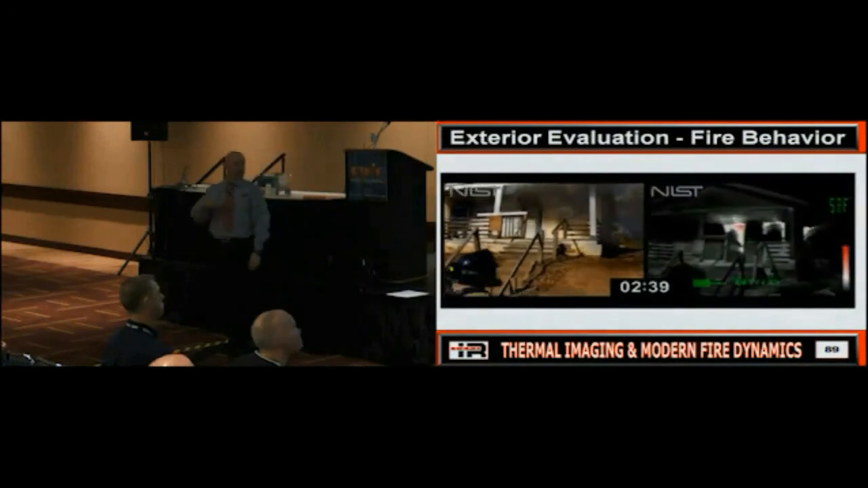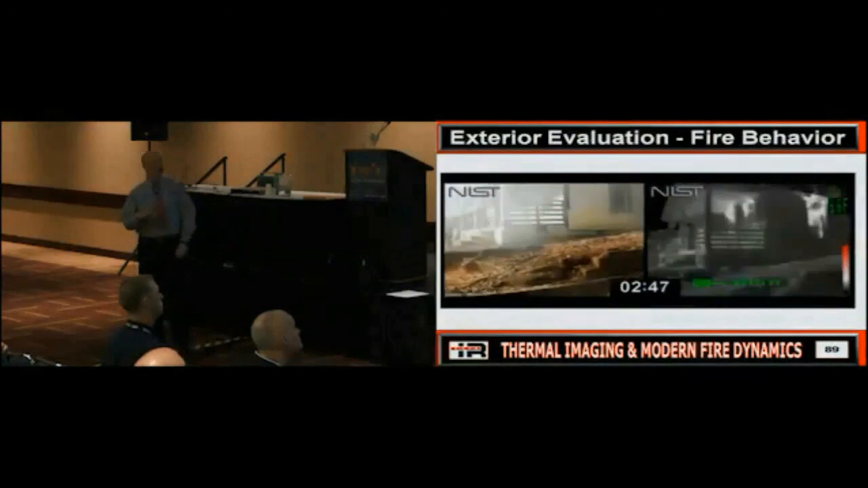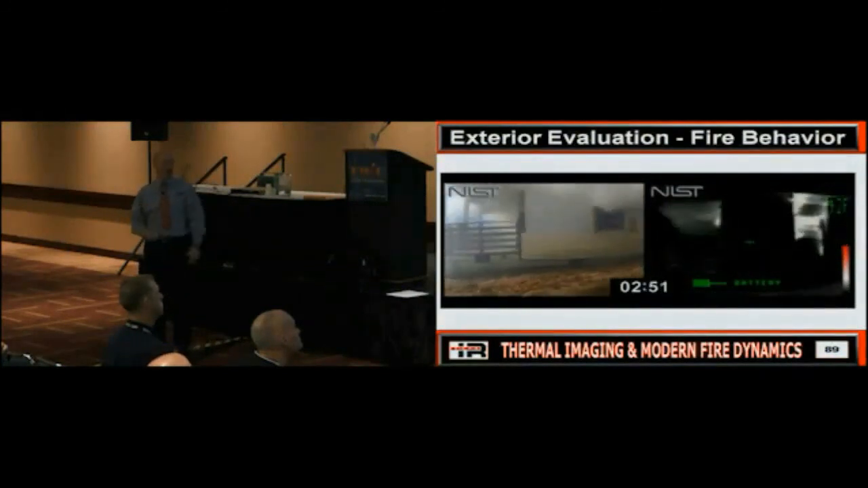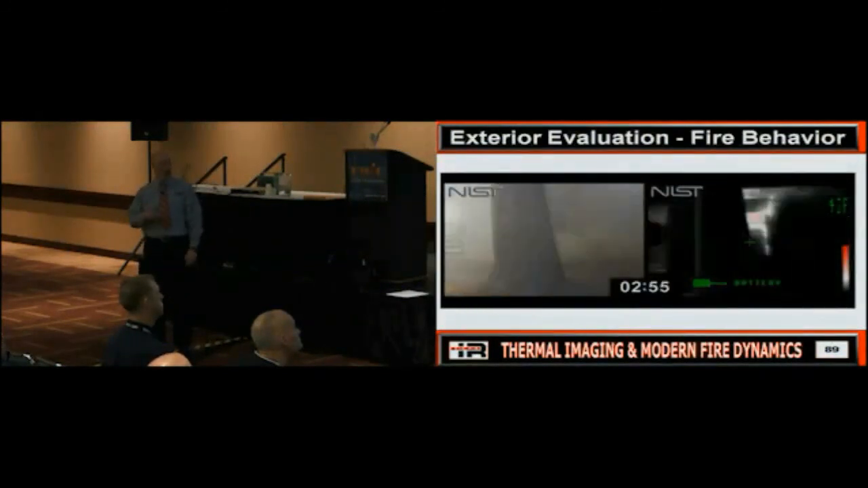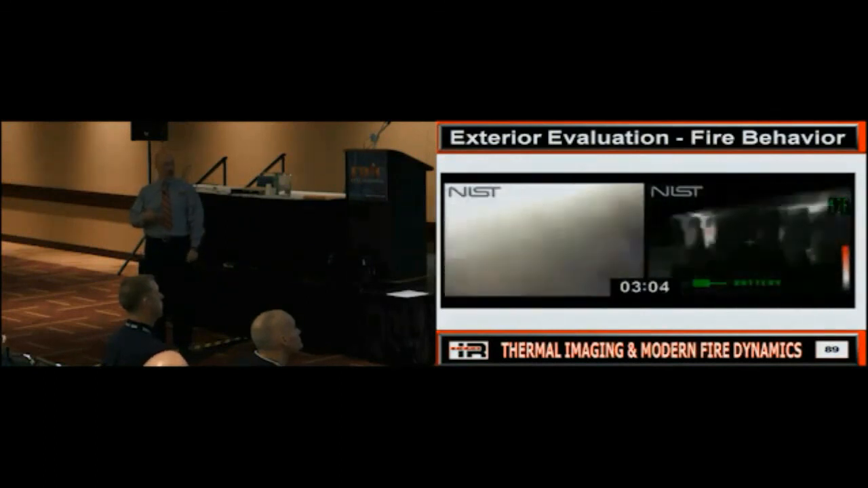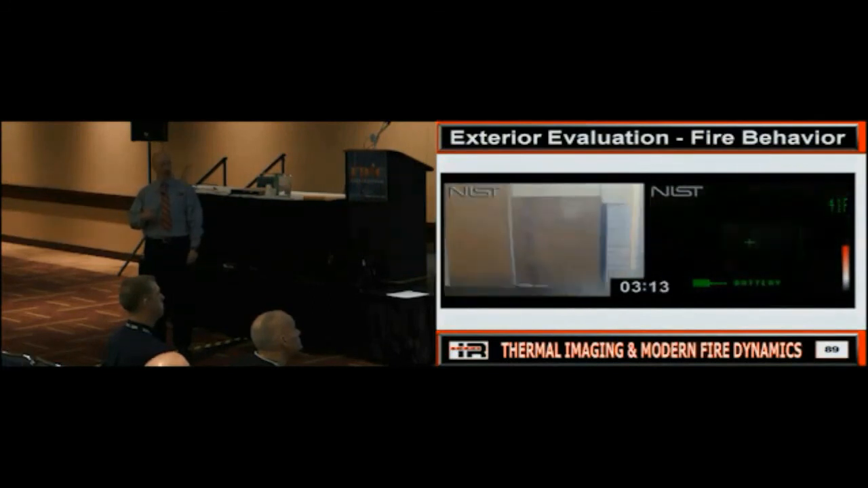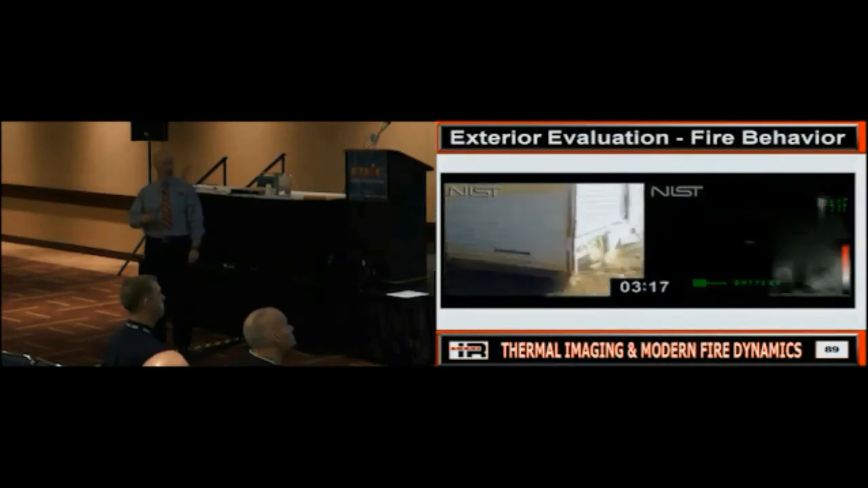This is one of the NIST and UL studies down in Spartanburg, South Carolina. So what have I got? I've got a bunch of smoke. I can't tell you anything otherwise, but yep, I've got a whole bunch of heat here. Got a lot of convection. This is not a single room and contents fire, right? I've got fire or heat in the wall, so this isn't looking good.